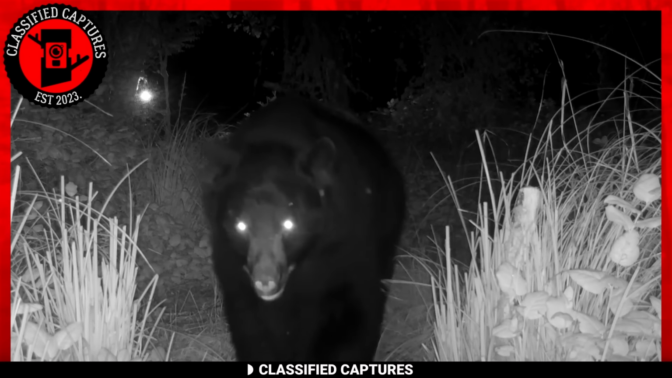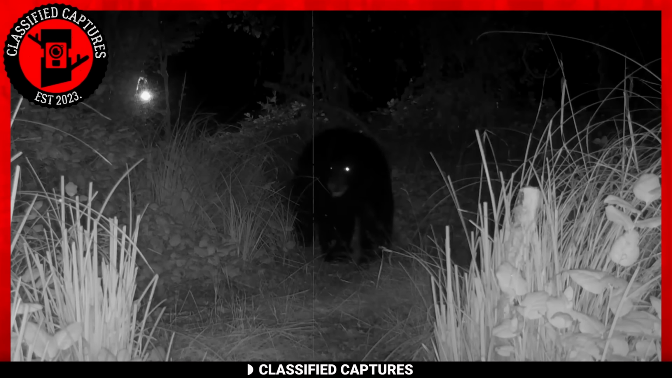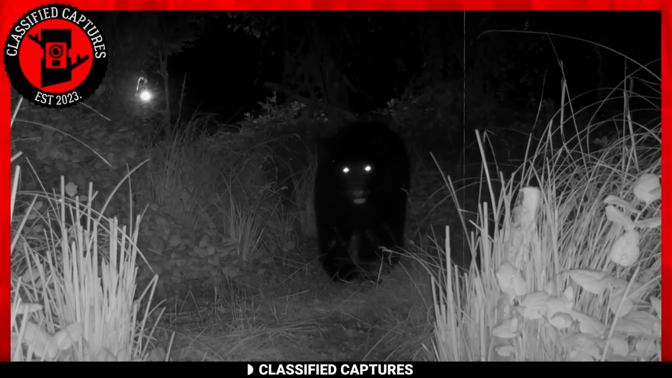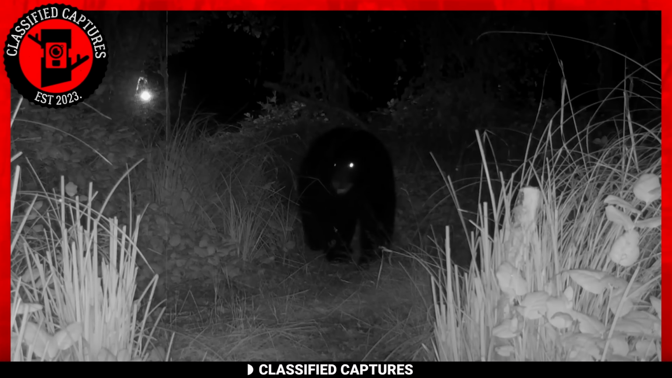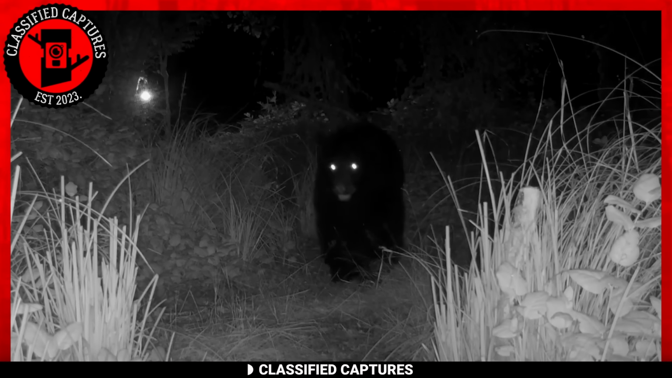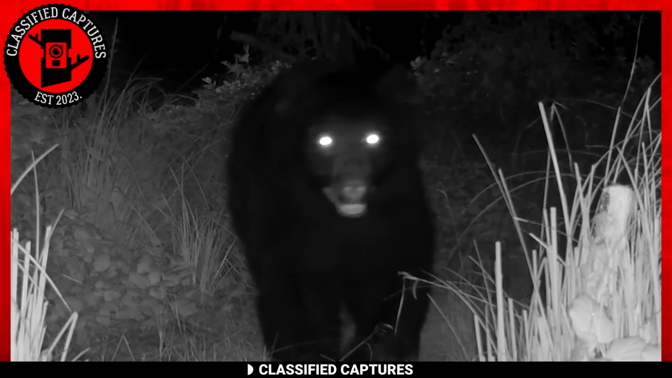This is, however, the first time it had been captured this way. At first, it looks like something out of a horror movie. A pair of glowing eyes approach from a distance. As the creature gets closer, you can see the dark entity forming into the image of a ferocious beast on 4 legs. Then, oh, it's a bear.